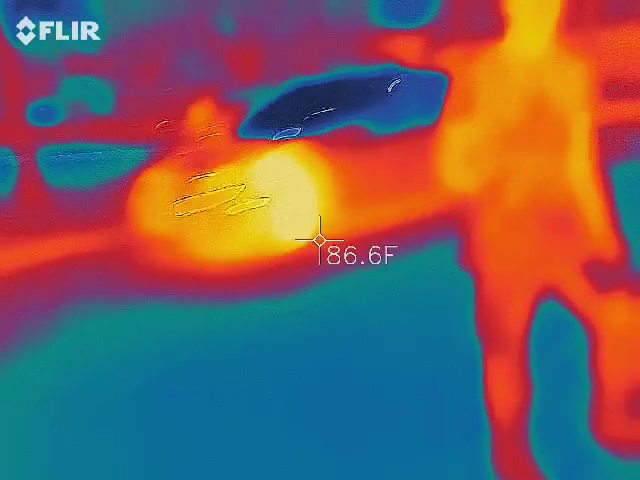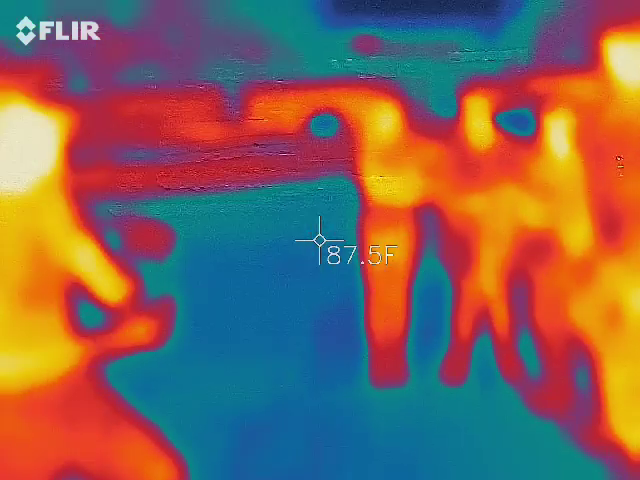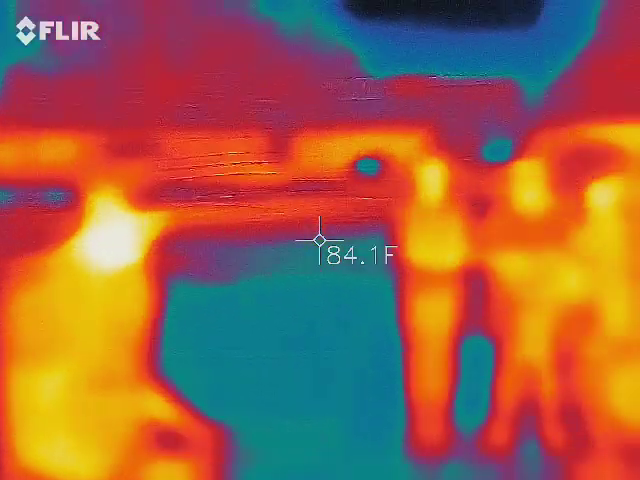Oh, so I now have the neuralizer from Men in Black. I need you all to stay right there. Ah, you guys got my joke. Love it. It's actually a grid pen.